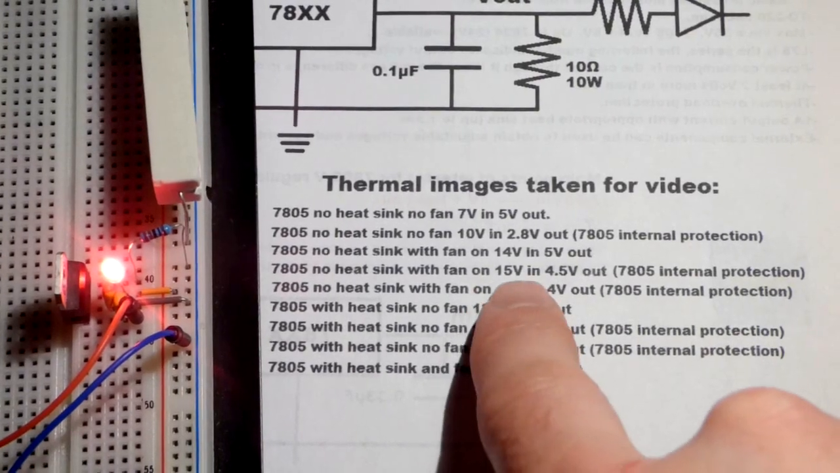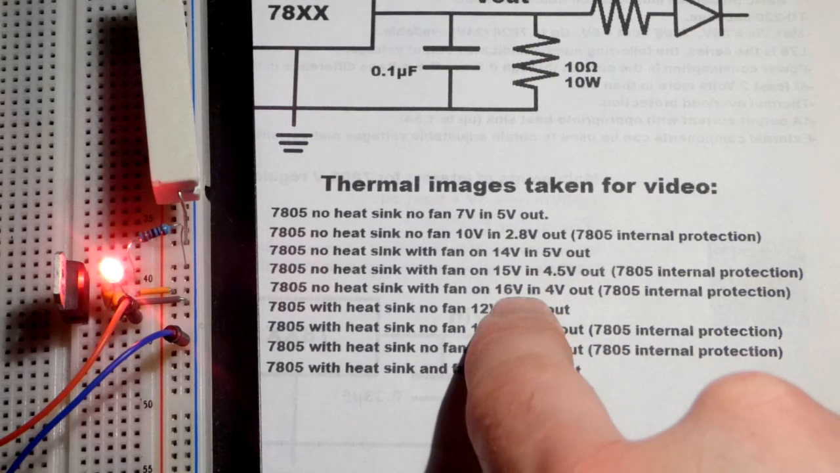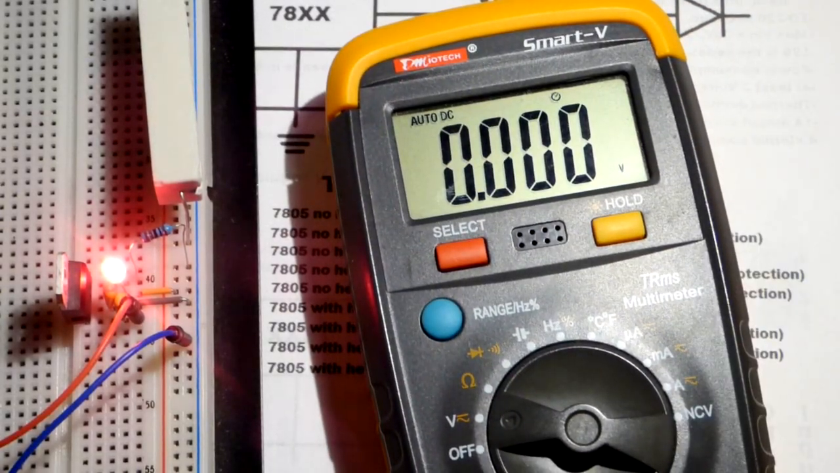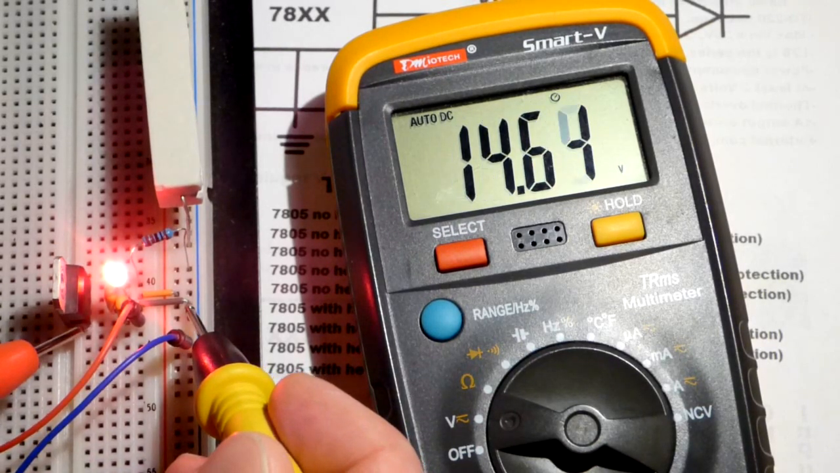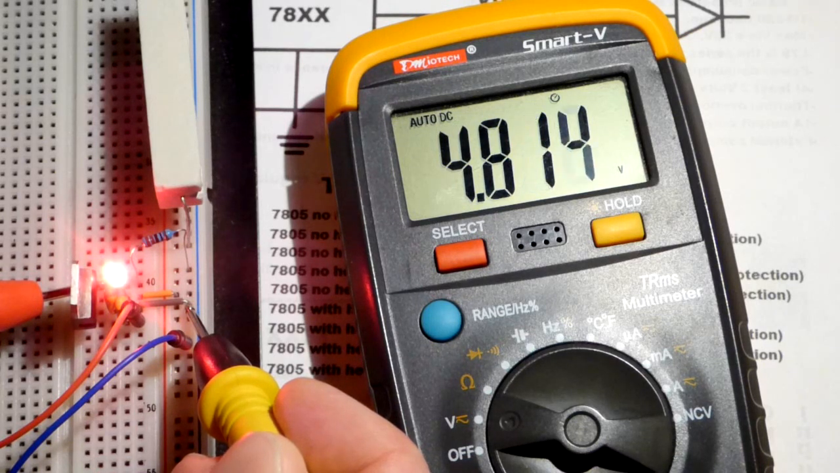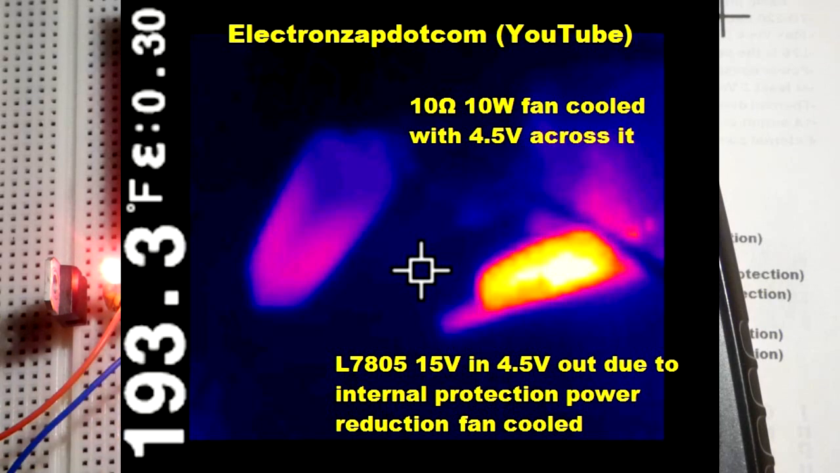And so now we got 15 volts with the fan. We should find 4.5 volts out, and then we'll jump it up to 16 volts, and we should find it goes to 4 volts. As we saw with the fan, this goes pretty quickly, and so I'll try to leave time to show images. But there you can see we got 15 coming in minus some losses, and let's get a good connection there. There we go. So it's about 4.8 or so. It's going to bounce around, but earlier I got about 4.5, and it looks like it's doing better than it did before.